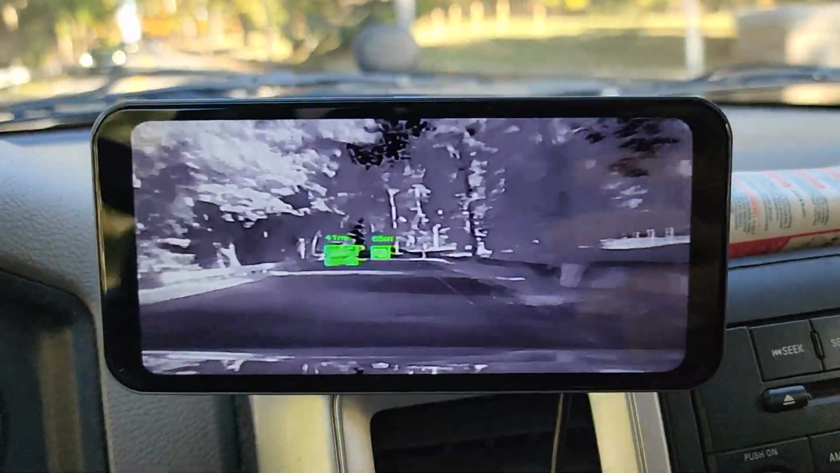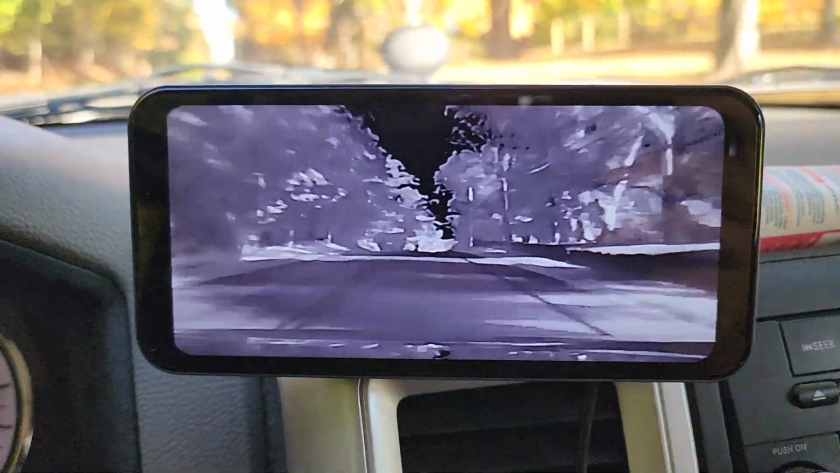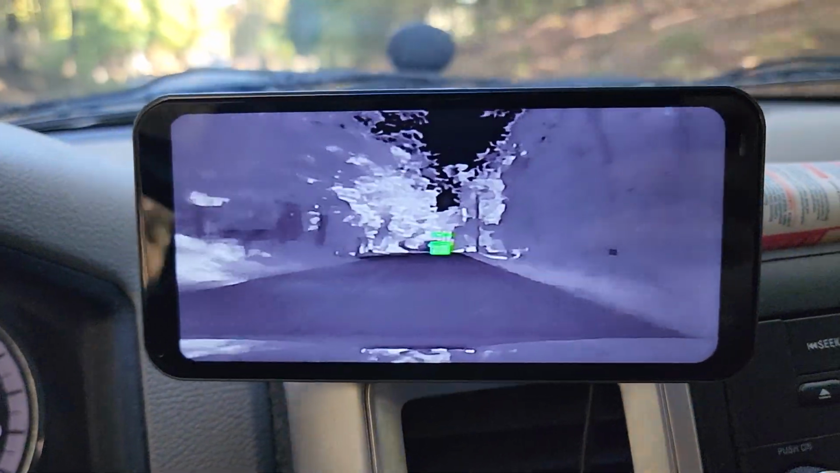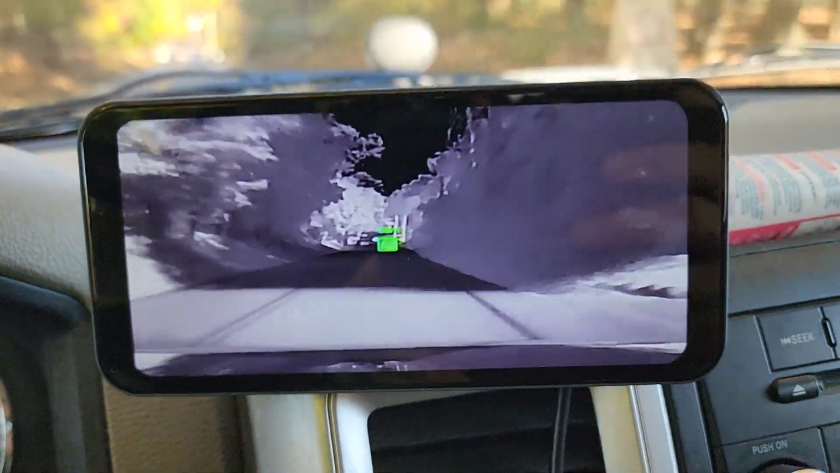Now, a couple final thoughts worth noting. First off is this starts recording as soon as you turn it on. So when you turn on the unit, it does start recording. That might be a good thing for you if you want to run this as a dash cam all the time and you want it recording in case you have an incident. So that is definitely something worth considering.